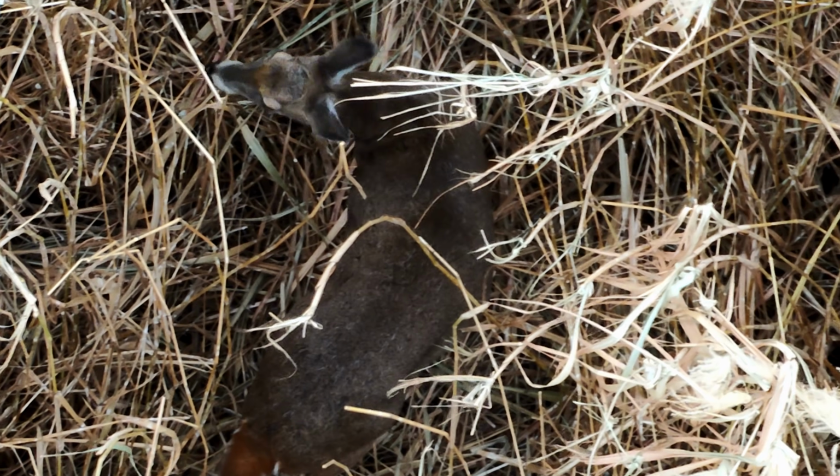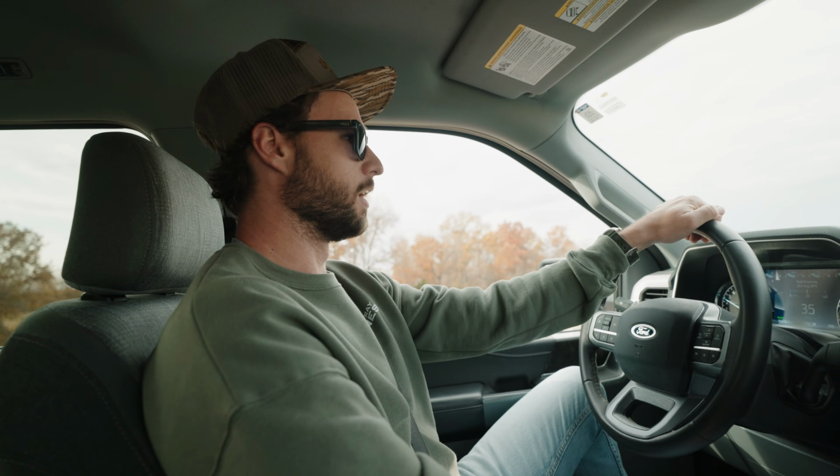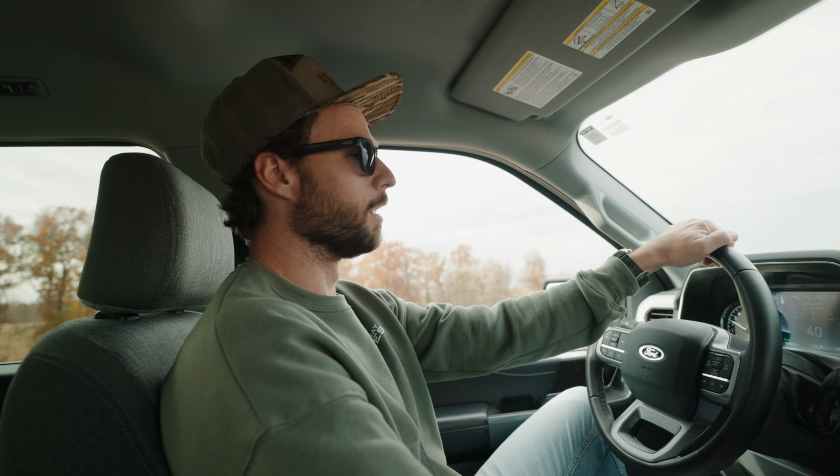It is deer rifle season here in Missouri, and we had a call this morning of somebody that shot a deer last night and couldn't find it. So we're gonna go out there and try to help them find it.